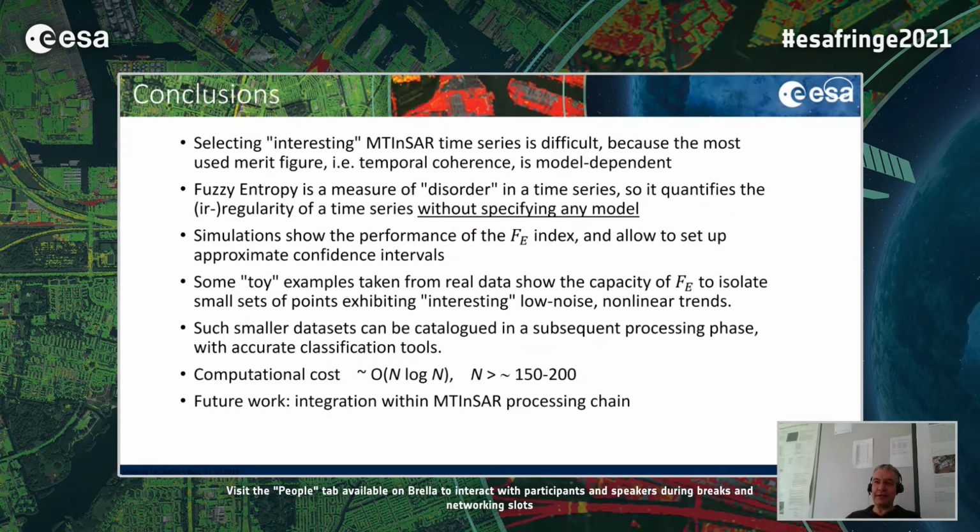We have seen in simulations the performance of this fuzzy entropy index, and we set up also some approximate confidence interval, and we have shown some toy example taken from real data to show the capacity of the fuzzy entropy to isolate small sets of points exhibiting interesting low noise, nonlinear trends. So such a smaller data set can be cataloged in a subsequent phase.